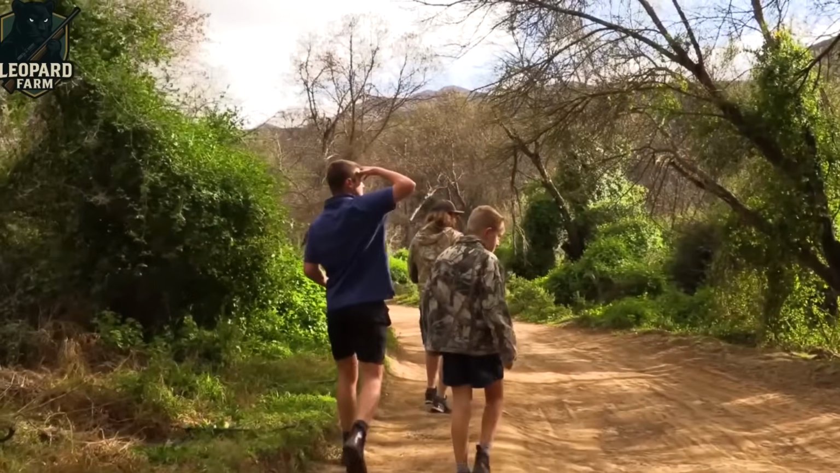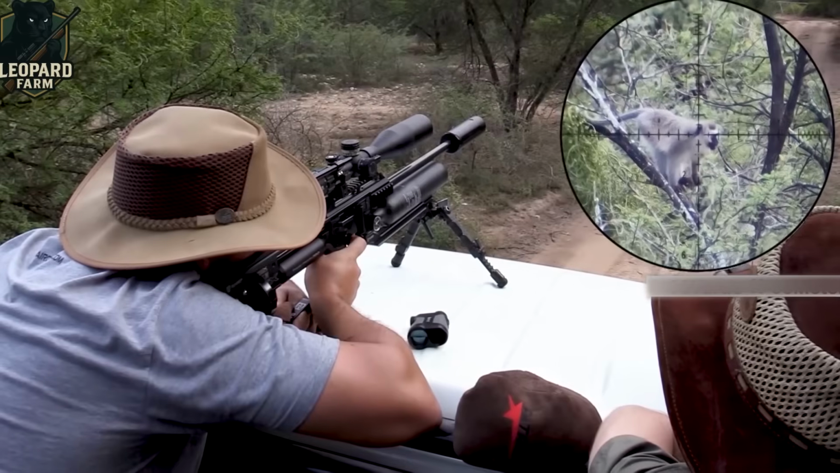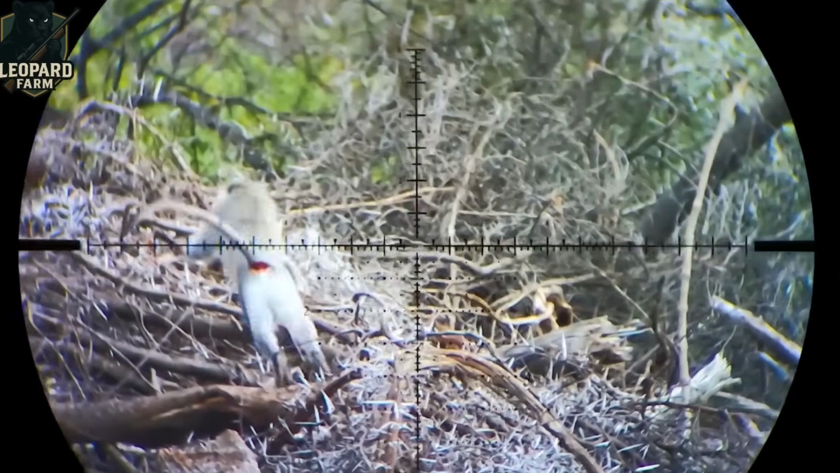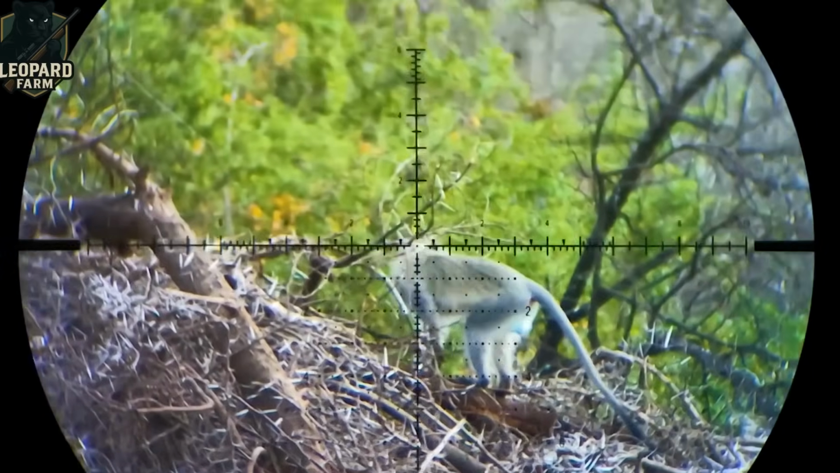Tabo, like many farmers, grapples with the question of whether hunting or trapping better balances humane treatment with effective control, as the debate over managing these crafty invaders continues to unfold.